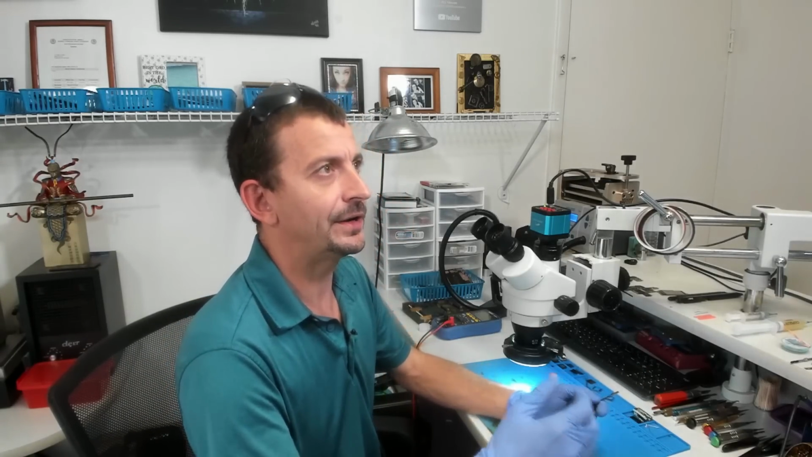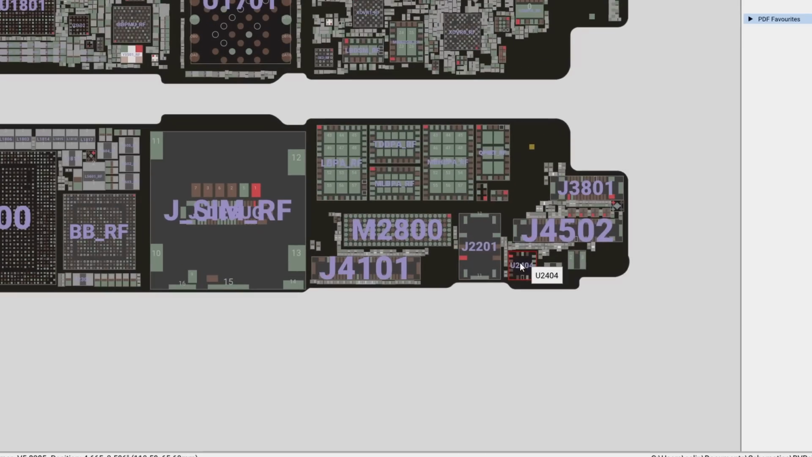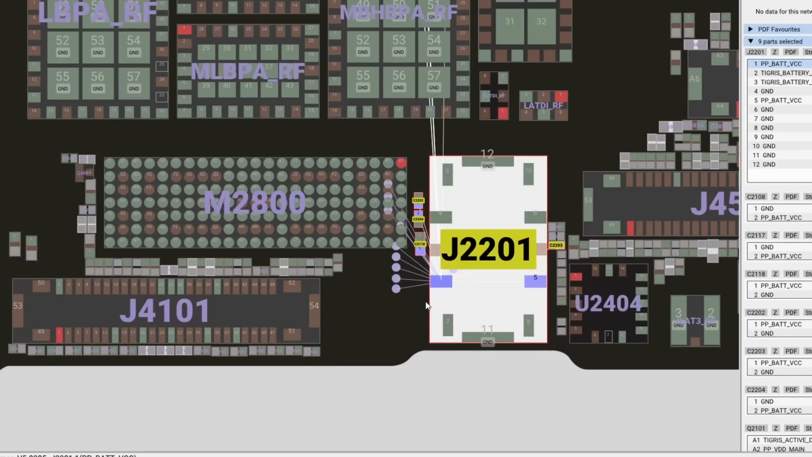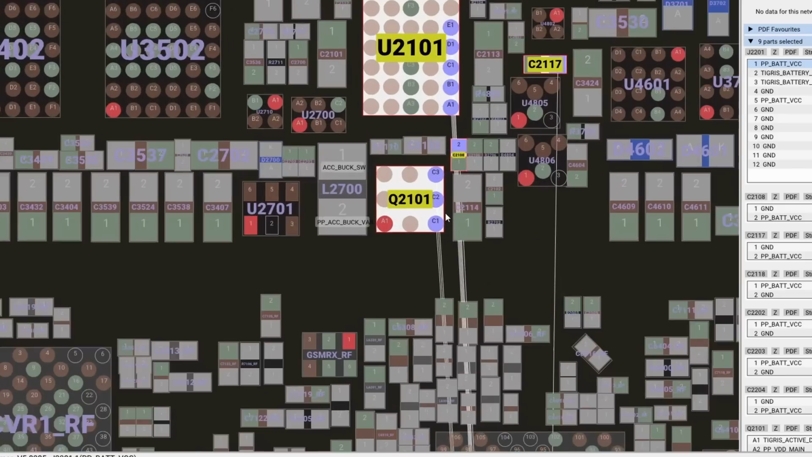So without any visible signs to go by, we don't really want to be stuck just guessing around on this thing. So I'm going to have a look at the board view and see what all possibilities we have for VDD main. Here we are looking at flex board view, and we can start with the battery connector, but we all know it's not going to be on the main battery line. But you can actually trace the main battery line and yada, yada, yada. And you can get down to VDD main.